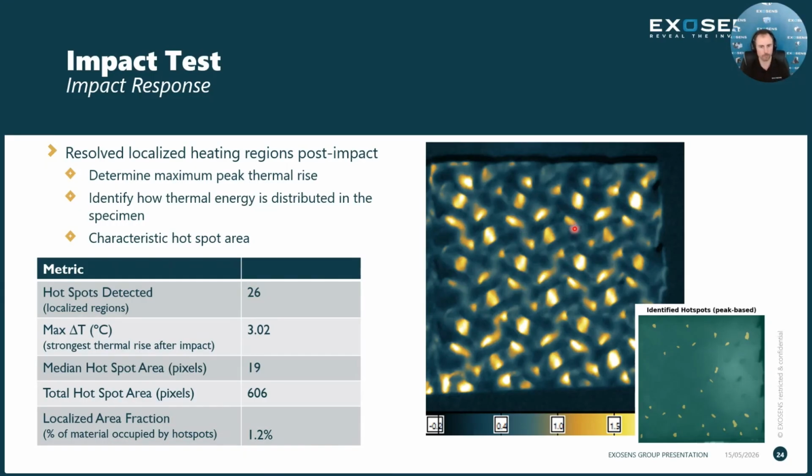And the smaller image over here is just those hot spots that were identified. This is more of a spatial analysis, with different metrics for a hotspot and resolution. There might be a few other metrics that you're able to identify, but we just did something simple here to show the capabilities of what can be done using this camera. So the number of hotspots detected: 26.